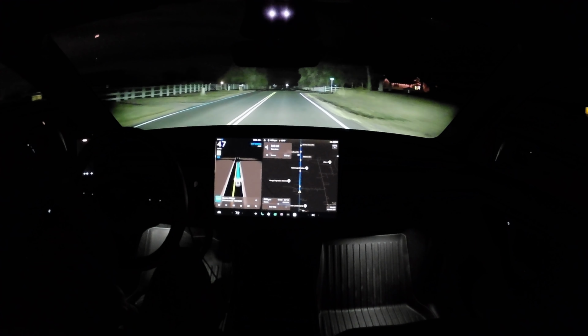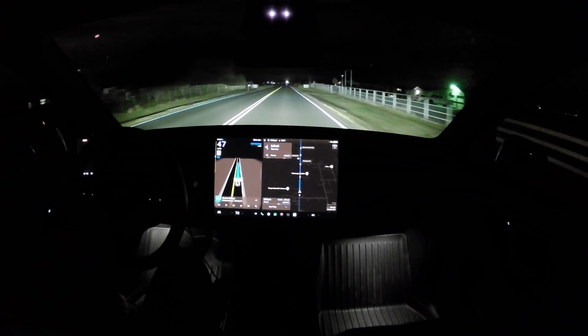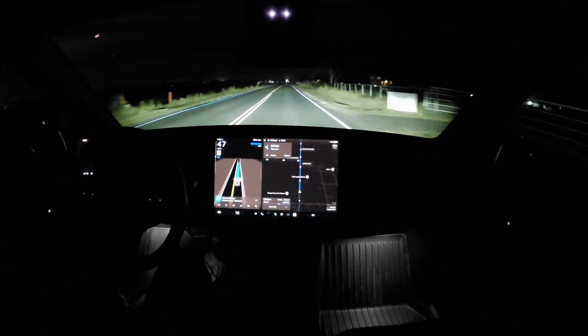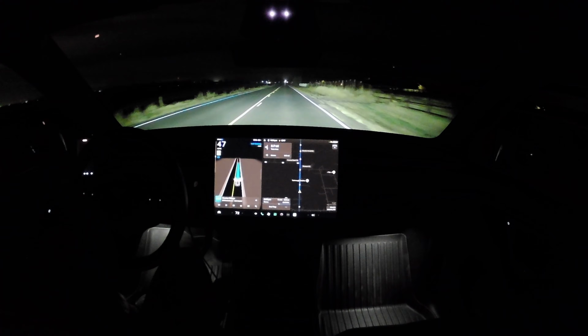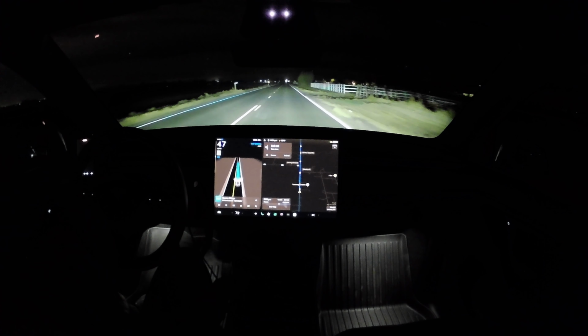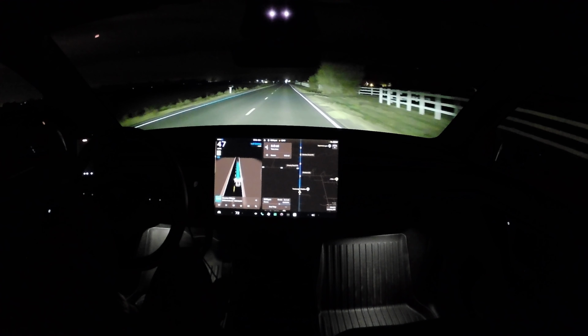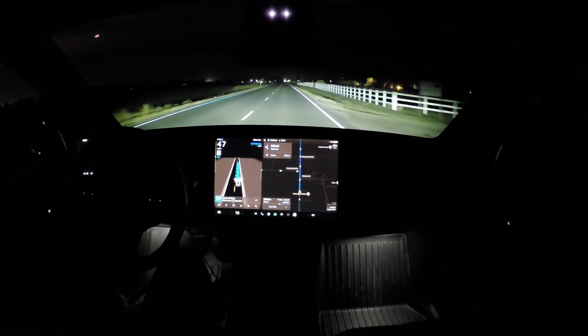But it's been uneventful. I haven't touched the brakes or the steering wheel since we navigated to Hudson and back home here. I did modify the navigation so it would bring us home. But here's what it's like driving on a country road in Colorado at 7 o'clock at night. 6:30. No, it's 5:54. I can see the clock from here. That's good.